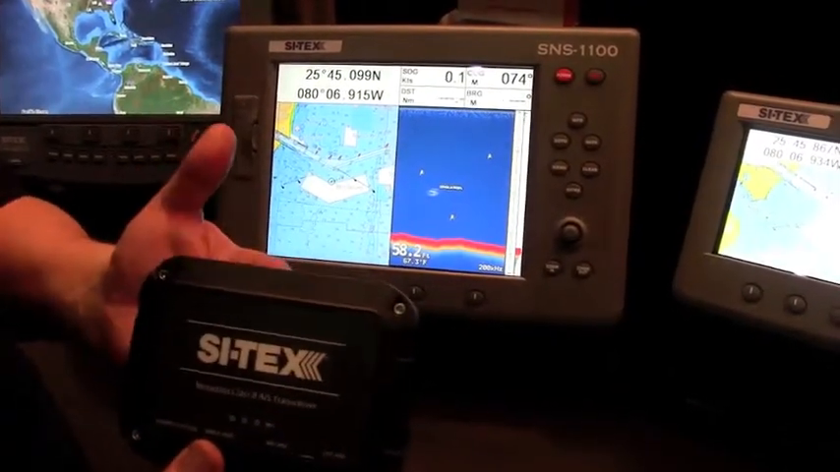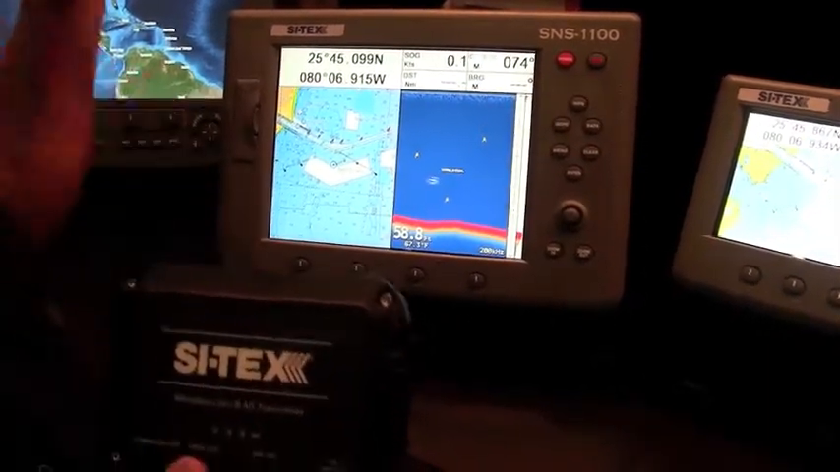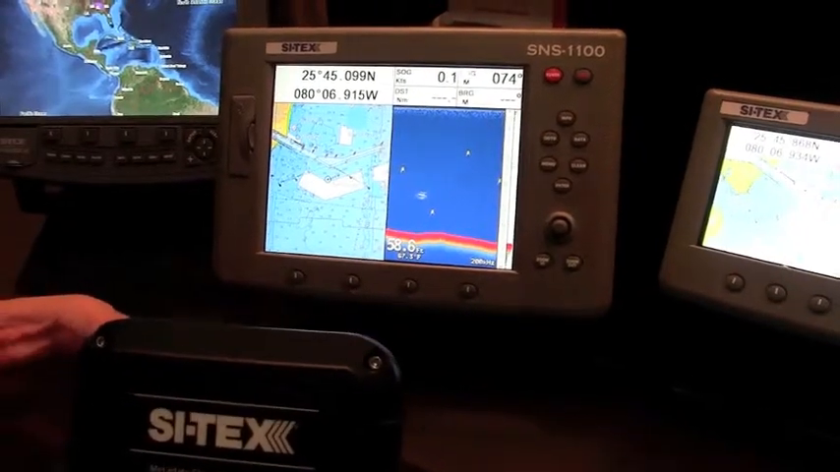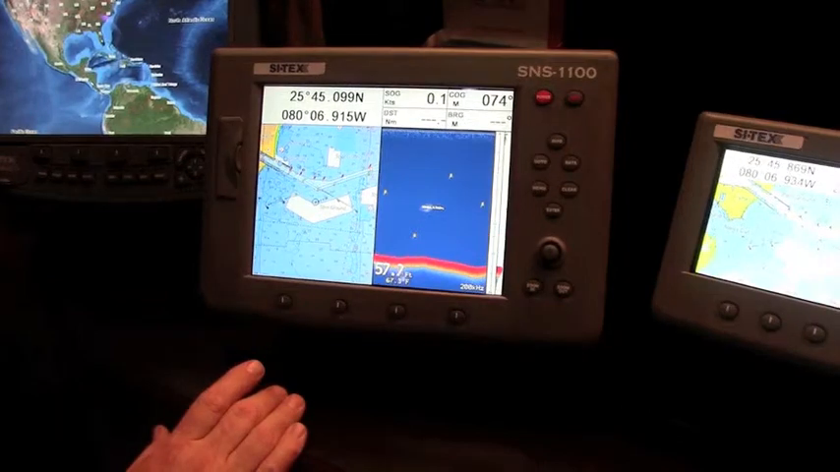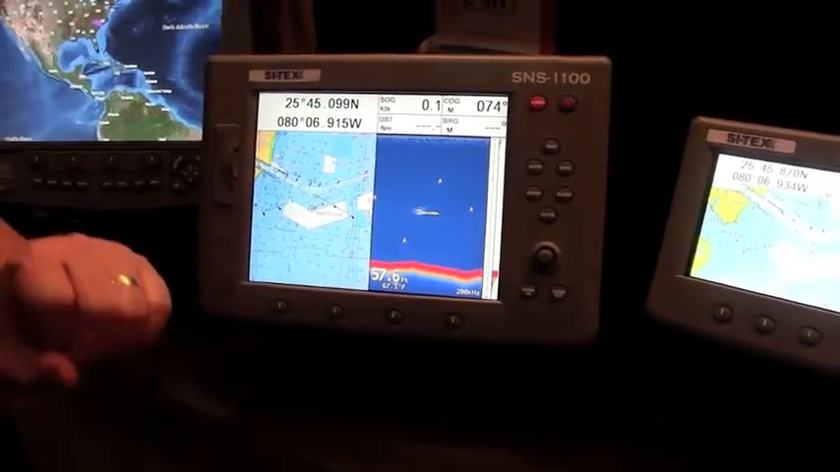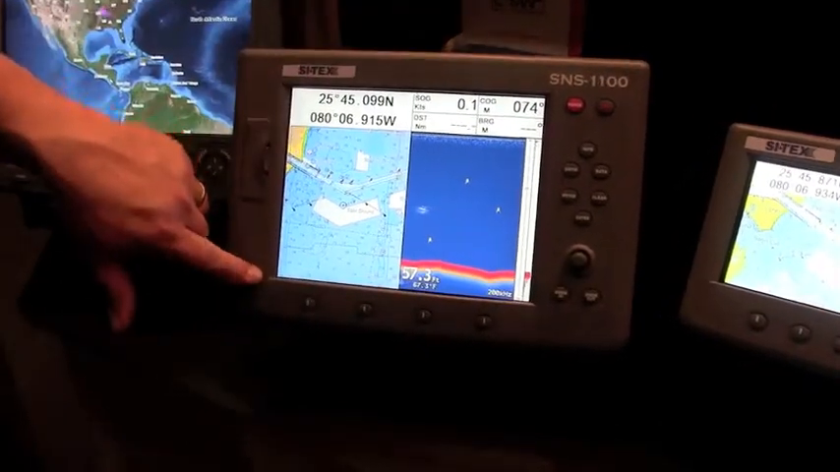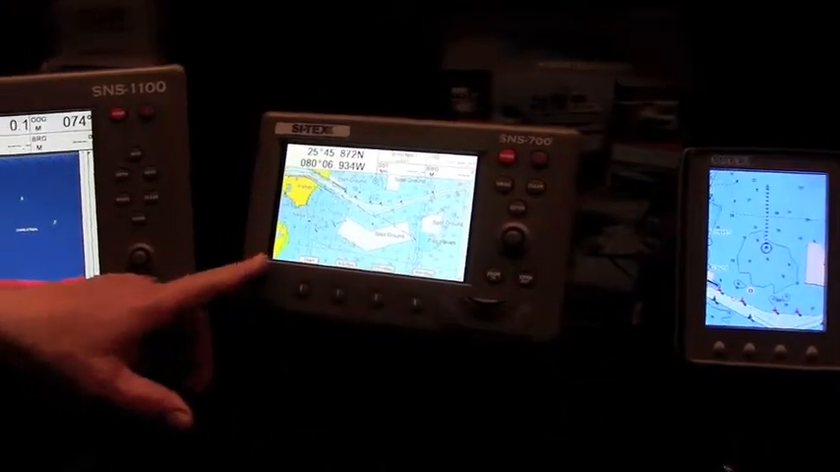In a search and rescue situation, rescue units will know exactly where you are because your vessel will be transmitting your information and boat name right on there, and they'll see it right on their nav screens as well. So that's one of the extra capabilities you can do with our chart plotters this year, is the AIS interface capability as well. SNS 1100 is a 10.4-inch display. We also have it in an SNS 700, which is a 7-inch display.